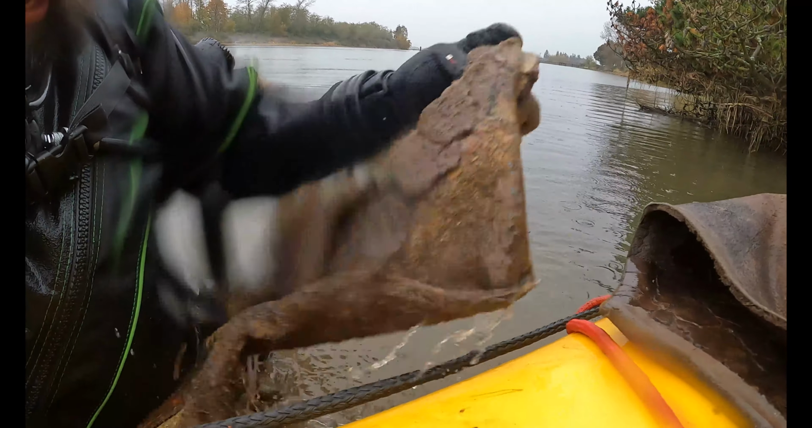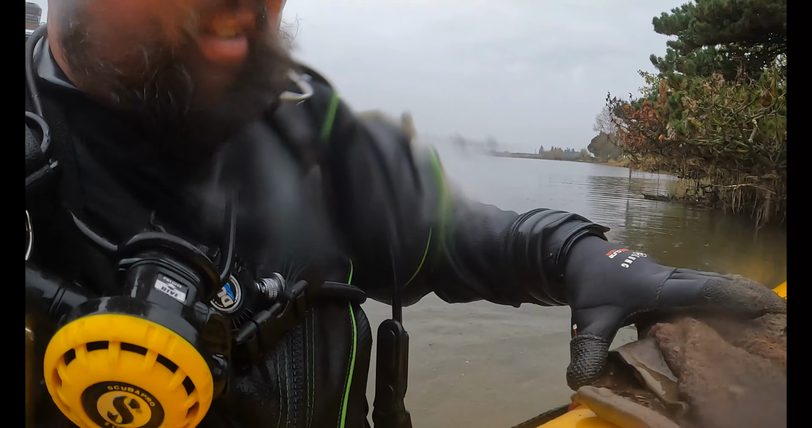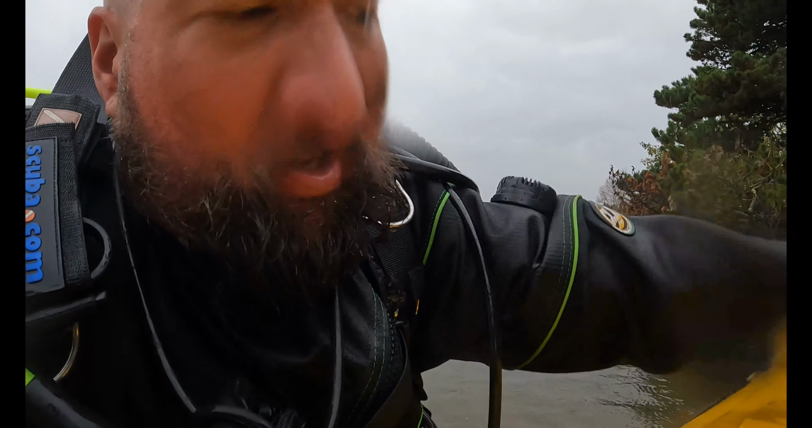Grabbing some material. I don't know. So, license plate holder. It's really cold down there. From Ford, Lake City, Dodge. Ford and Lake City, Dodge, whatever that is.